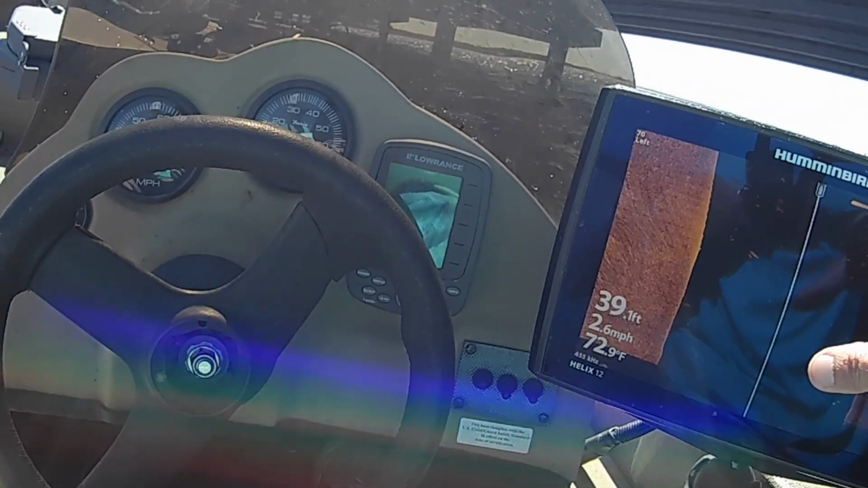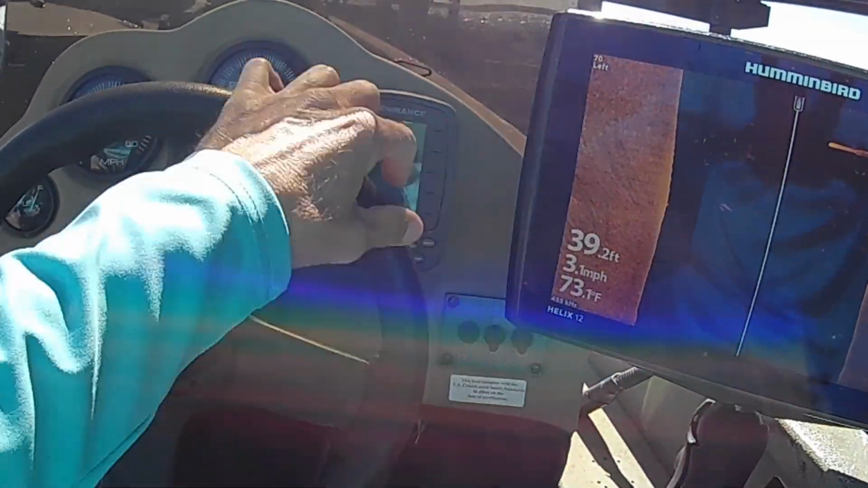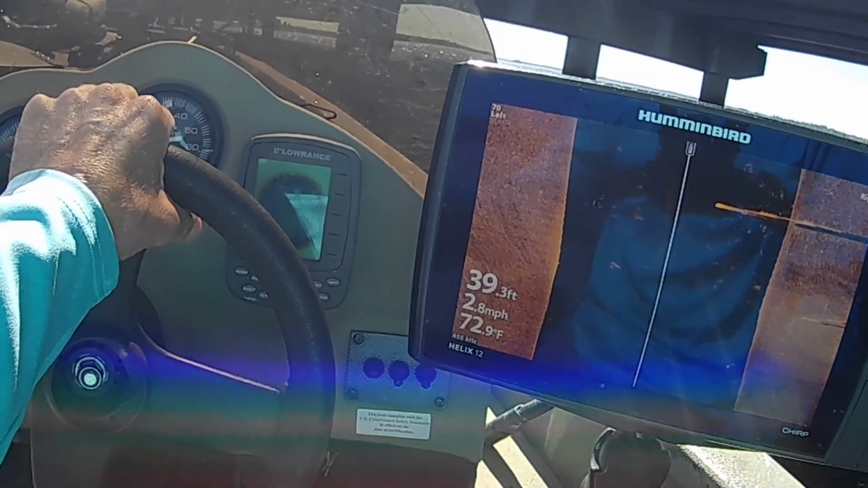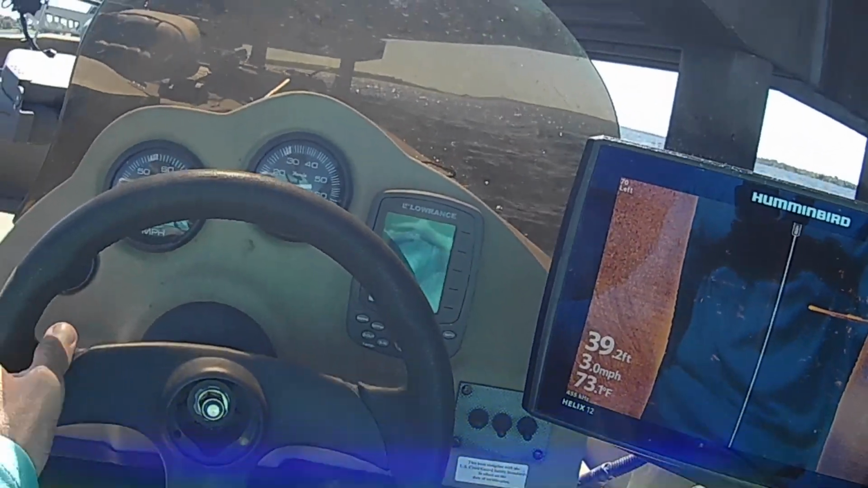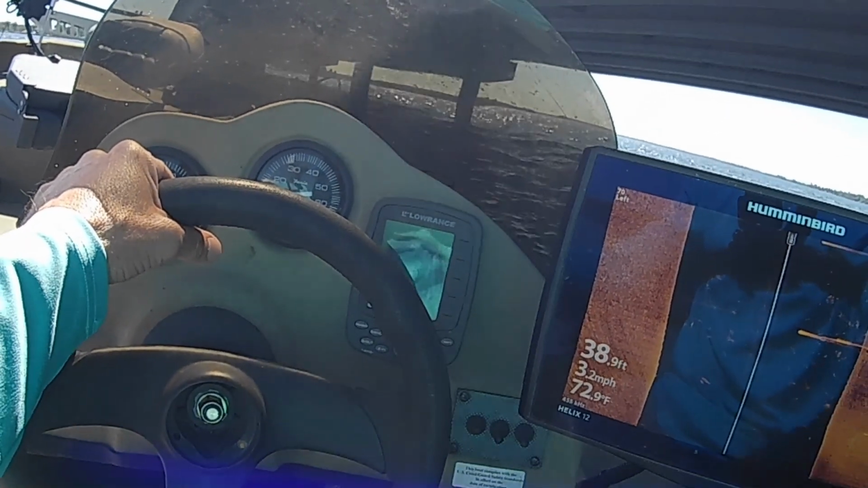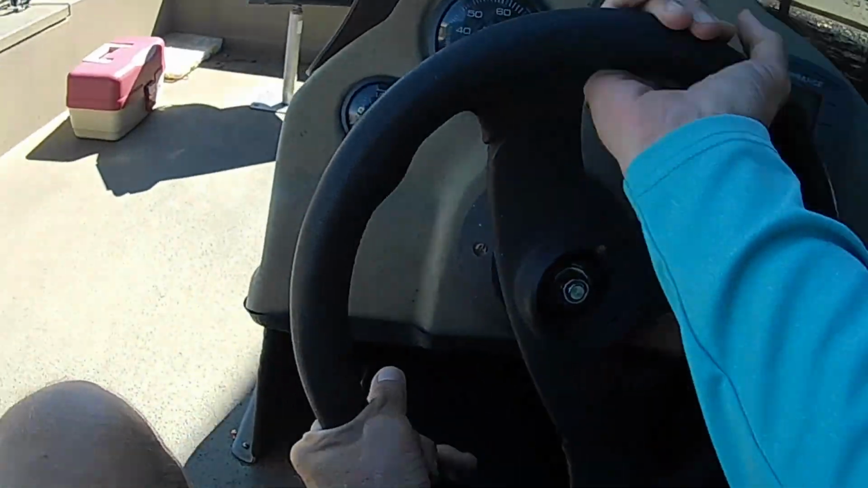There's some school. That may be largemouth in there, but there's some crappie hanging off the side of it right there. Well, we're going to turn around and fish that. The wind's changed direction again too. There's a bunch more right there. We're going to turn around and fish these right here for a little bit.